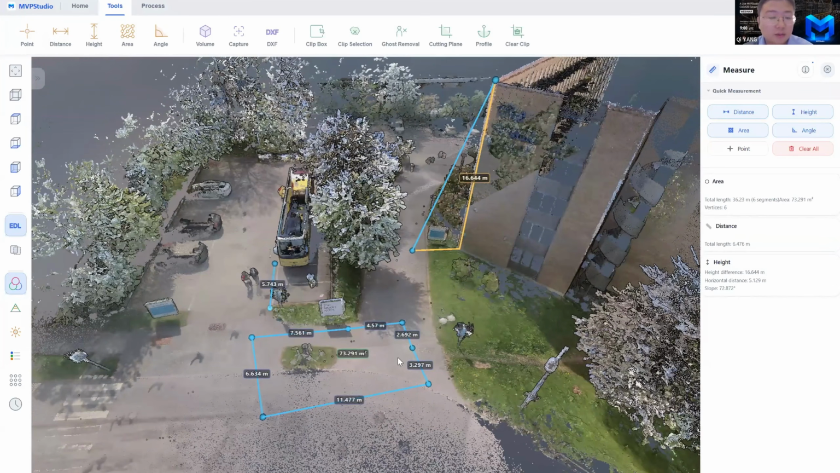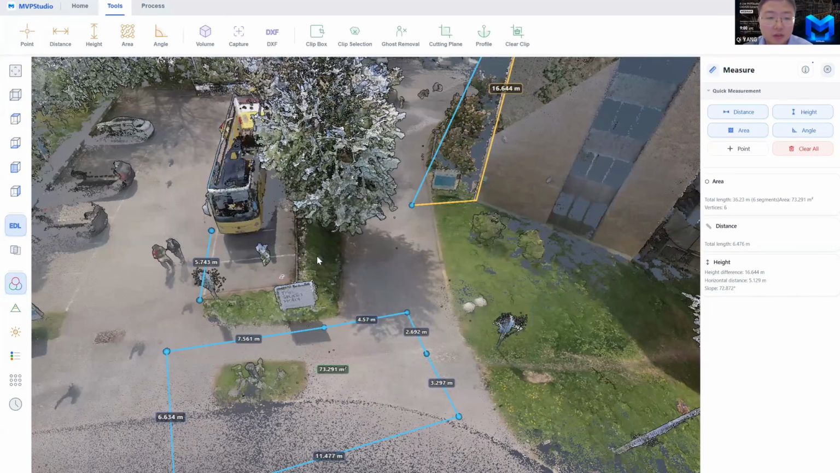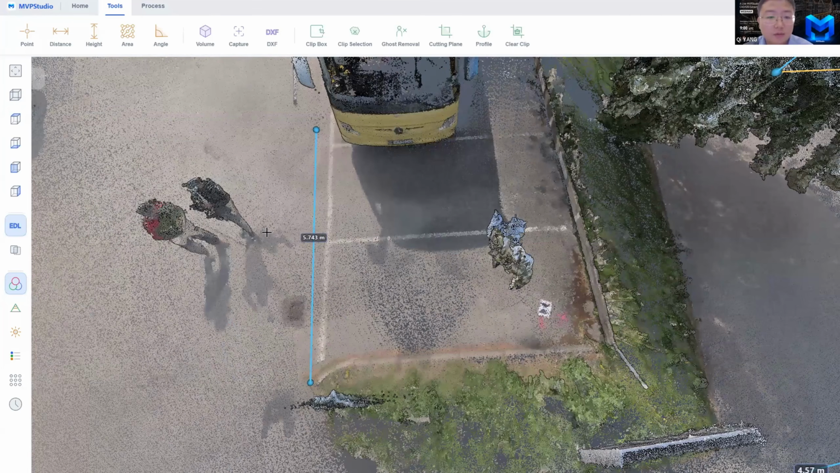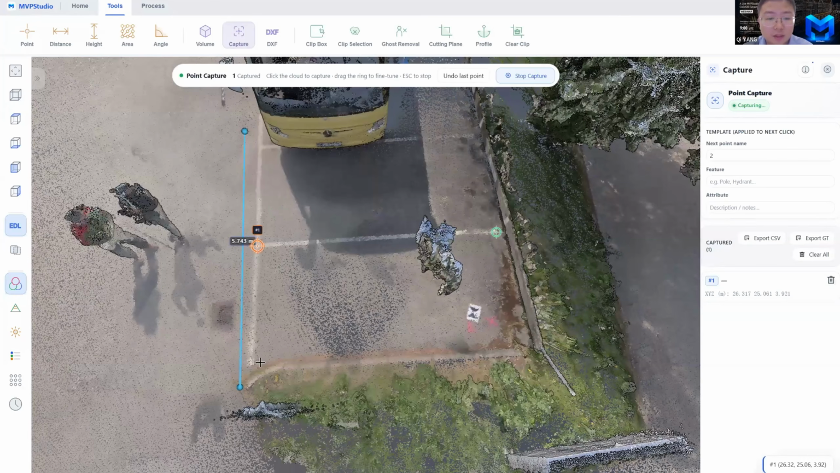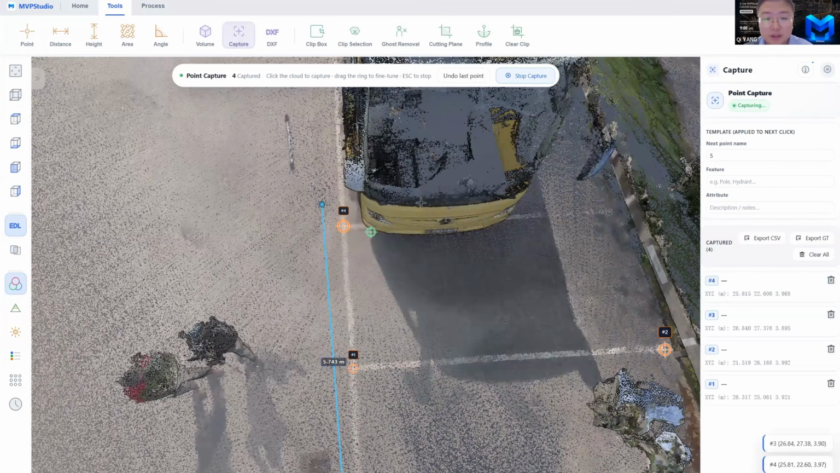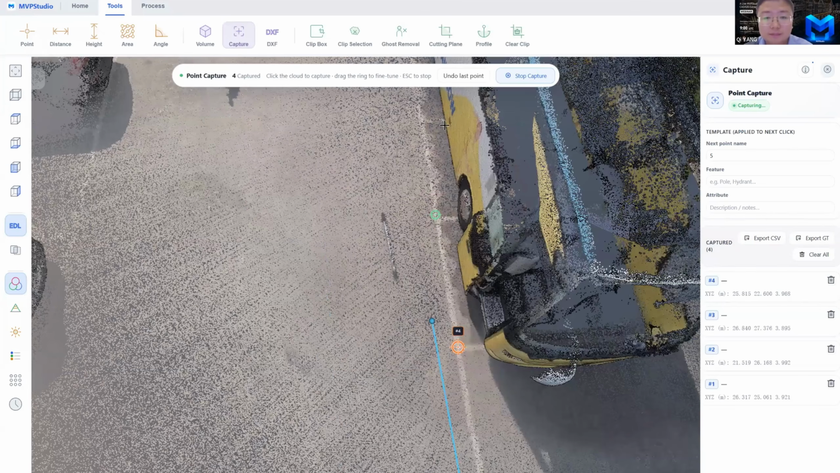And if you want to extract points from the point cloud, we also have the capture functions, which help you capture points one by one. It's just like you have a receiver, you pick the point in the field, and it allows you to export a CSV file with all the coordinates.